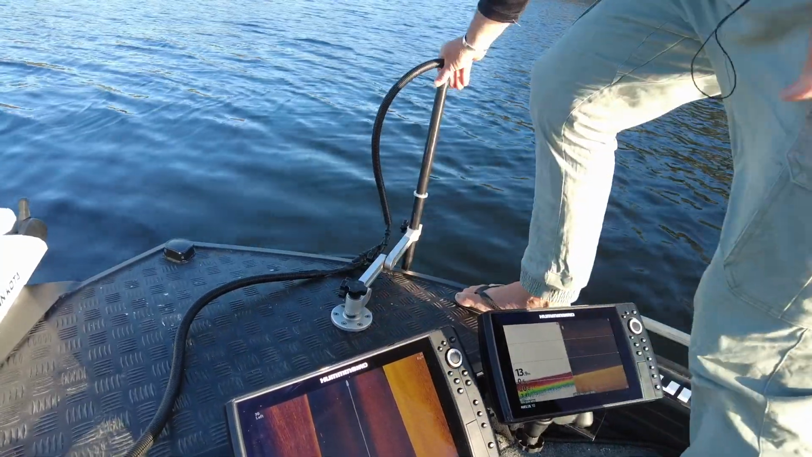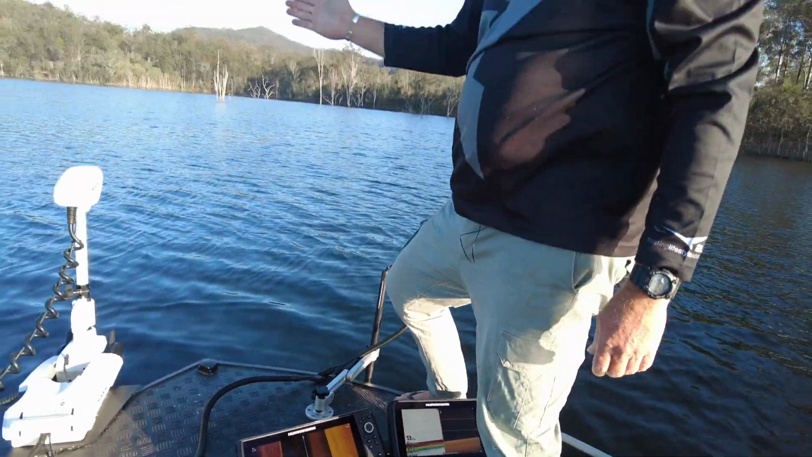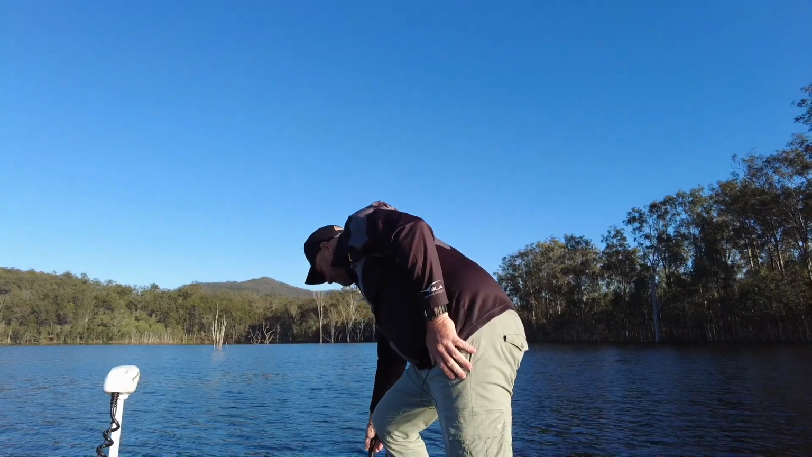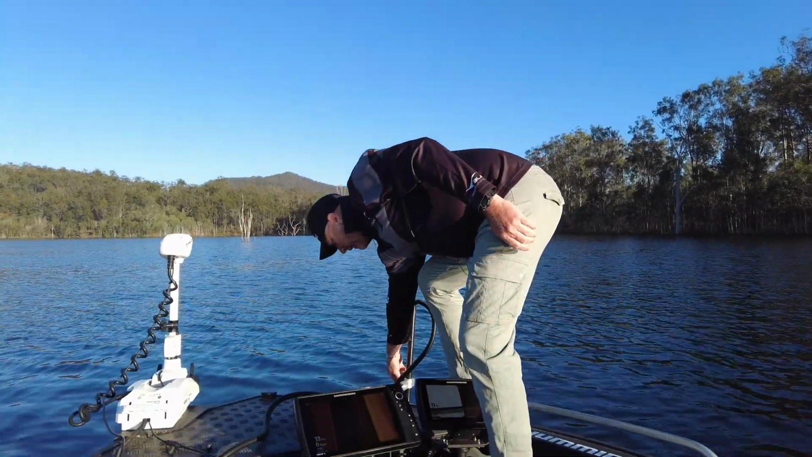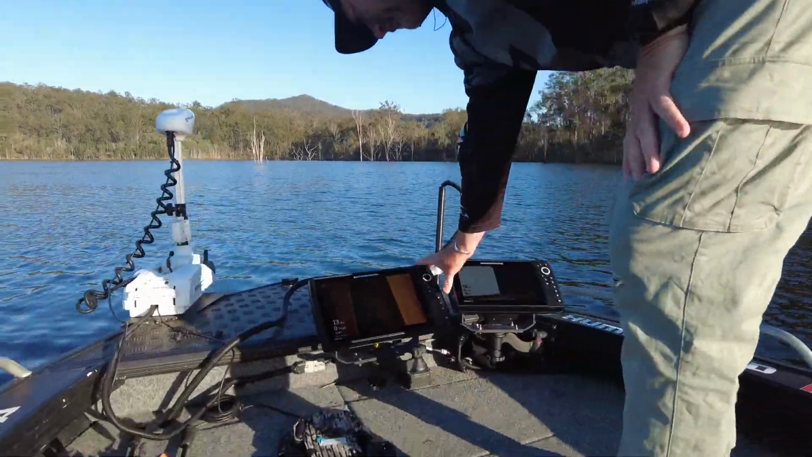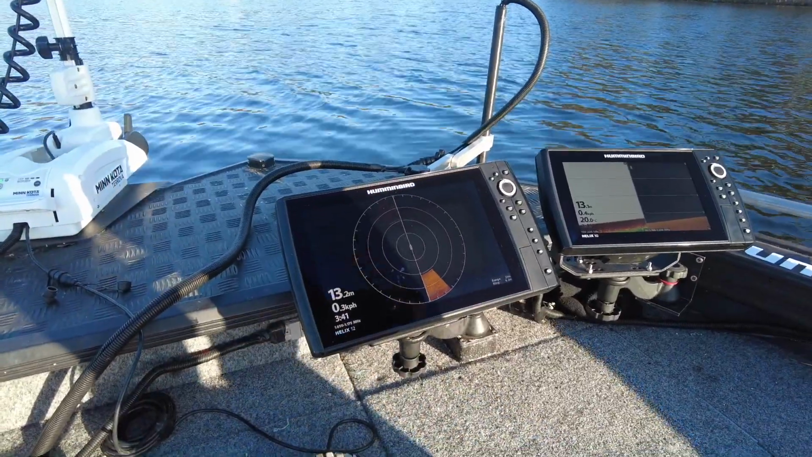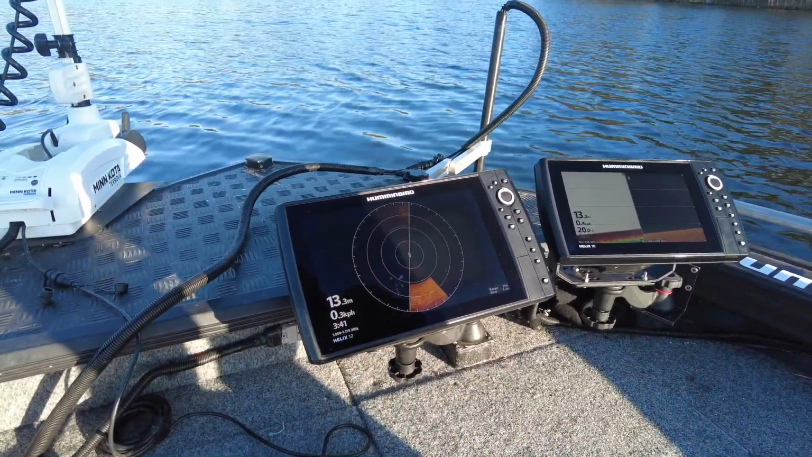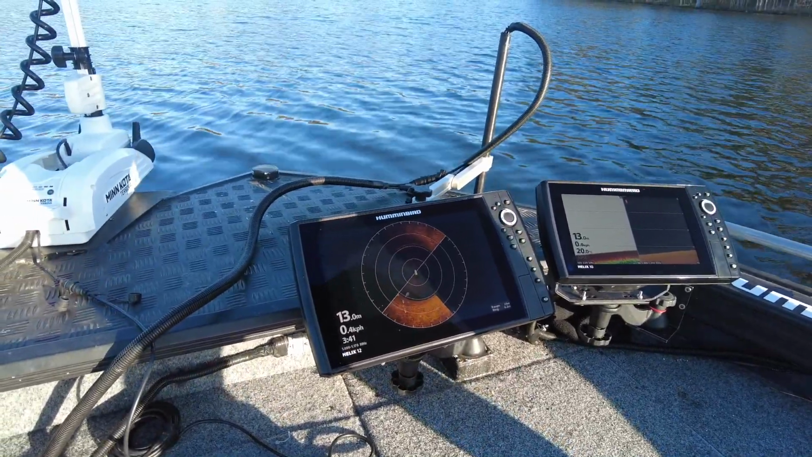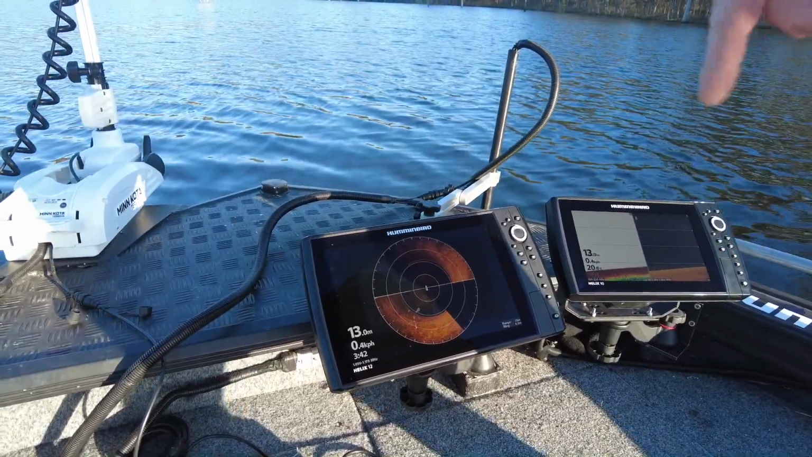I have a little white mark here on my pole so I can face it forward so I know which direction dead straight is. So basically I just put that in that position, tighten up that little lug there, turn the screen on and the pod will start doing its thing. I've got it set at 5 at the moment, which is the second slowest one. The reason I do that is because you're going to get better images from that slower rotation of the transducer.